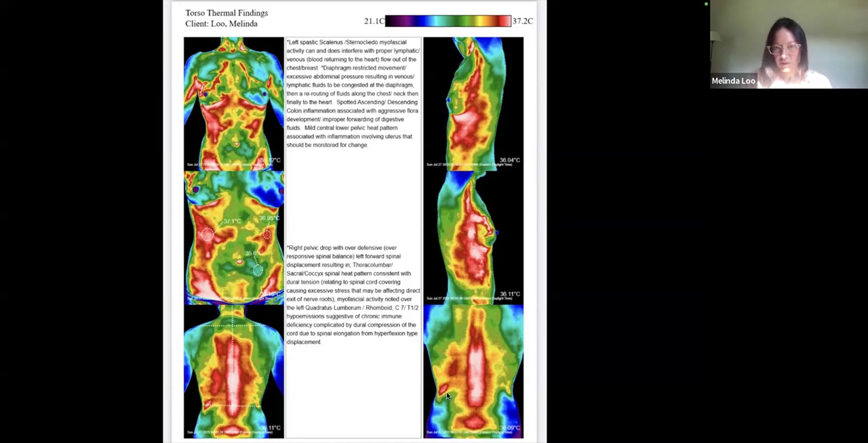And then another concern for me is on my back here. There's a big hot spot on the left side of my mid to low back, kind of around where my kidneys and adrenals would be. So this is really good information for me to be aware of if I wasn't aware of it before. And this is the value of thermography: it's not to scare me, to make me feel like I should be afraid that I'm dying or something, but that I actually need to take action.